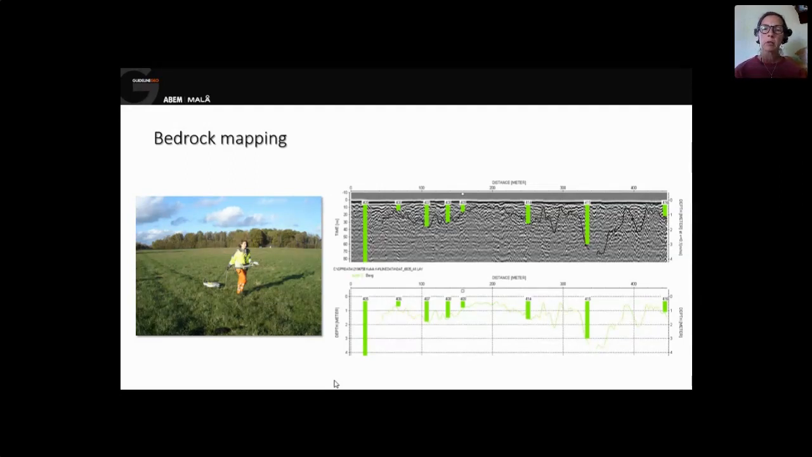So the best way to work is actually do ground penetrating radar first, do a quick interpretation, and then decide in which points you actually want to drill. A traditional geotechnical investigation would have done the drilling at even distances and then just drawn straight lines between those points, and that would be the bedrock.